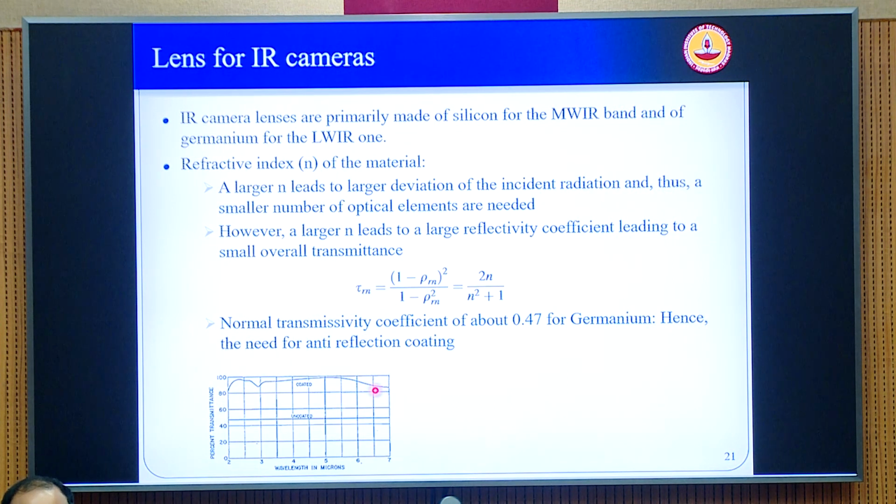So therefore we need to coat these lenses with anti-reflection coating. For example, if you look at germanium, the normal transmission is about 0.47. So it's not very high, but reasonably good enough for the IR bandwidth. And if you coat it with anti-reflection coating, you can improve the transmission coefficient to as high as 90-95%. So this is why most of the lenses for IR have an anti-reflection coating on top.